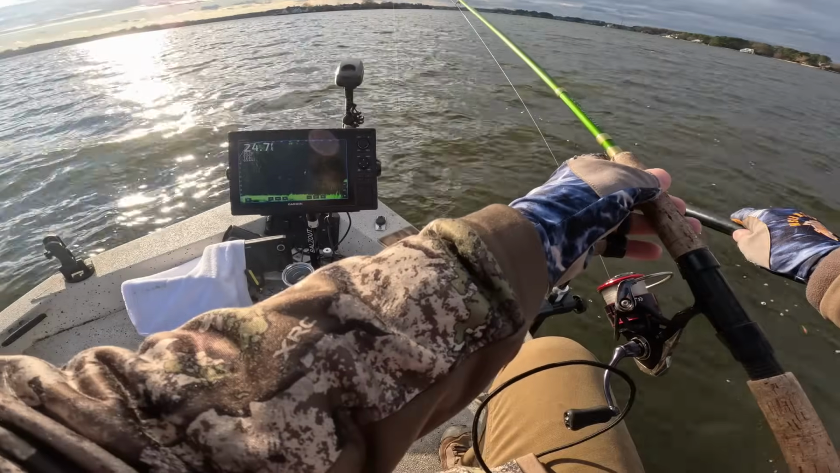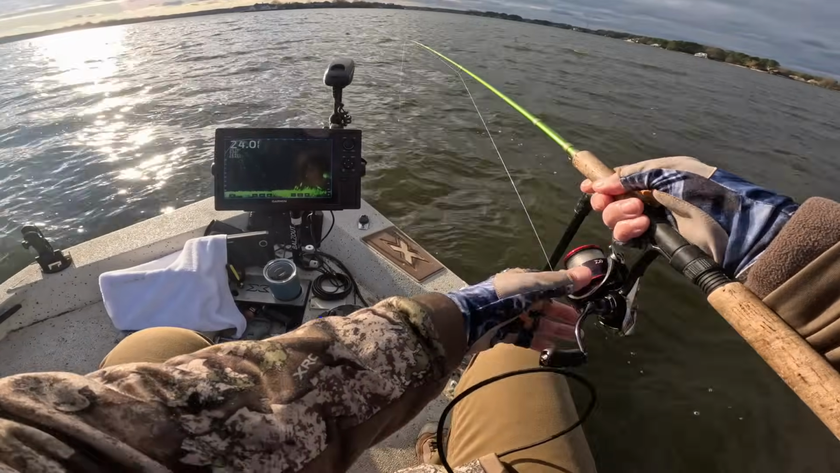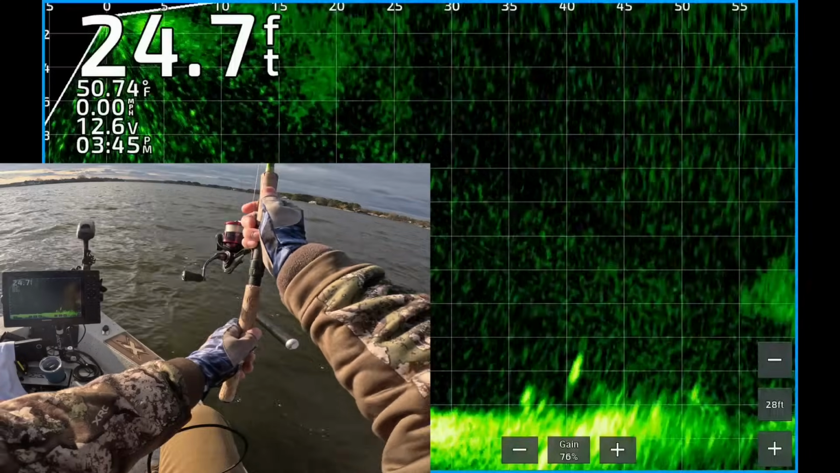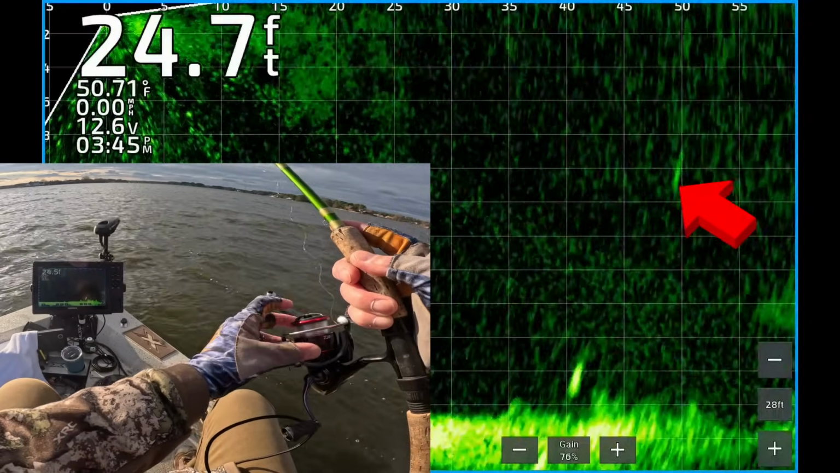So my setup is my 10-foot ACC Crappie Sticks rod with a Daiwa Fuego 2500 series reel using 10-pound test monofilament and a 1/4 ounce slip sinker peg.